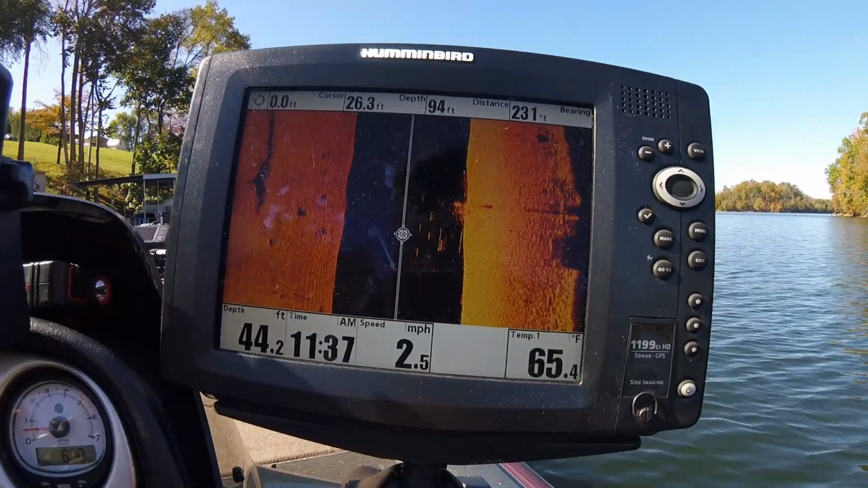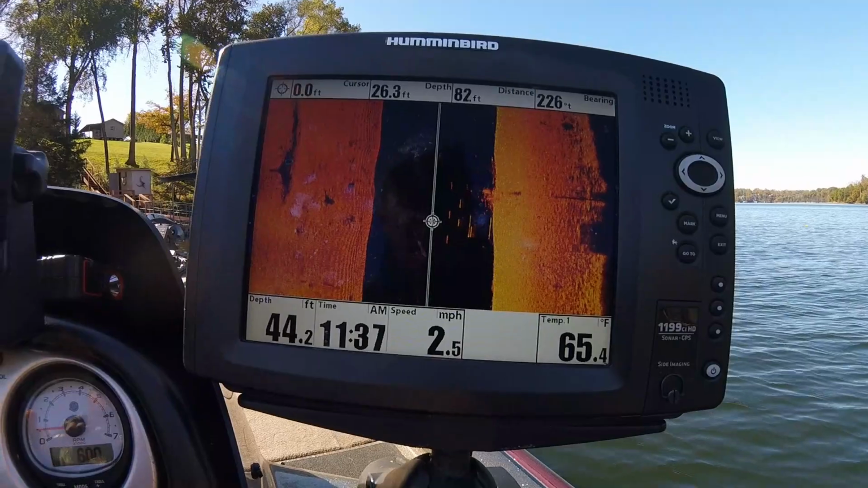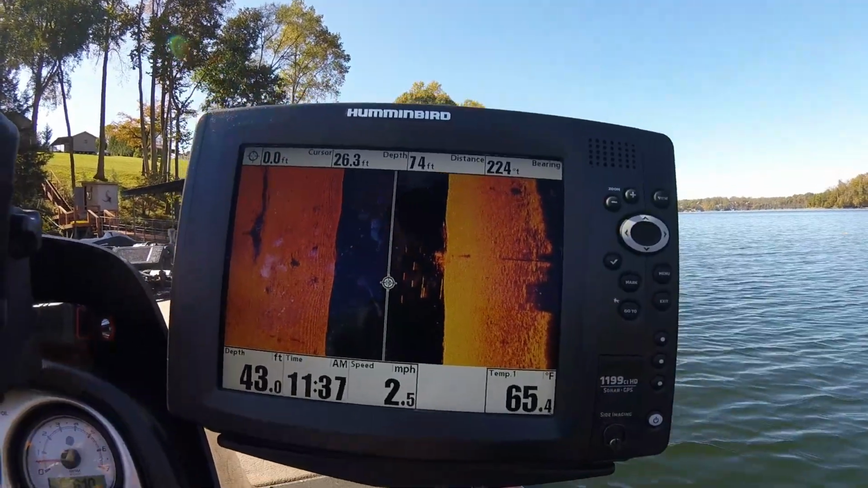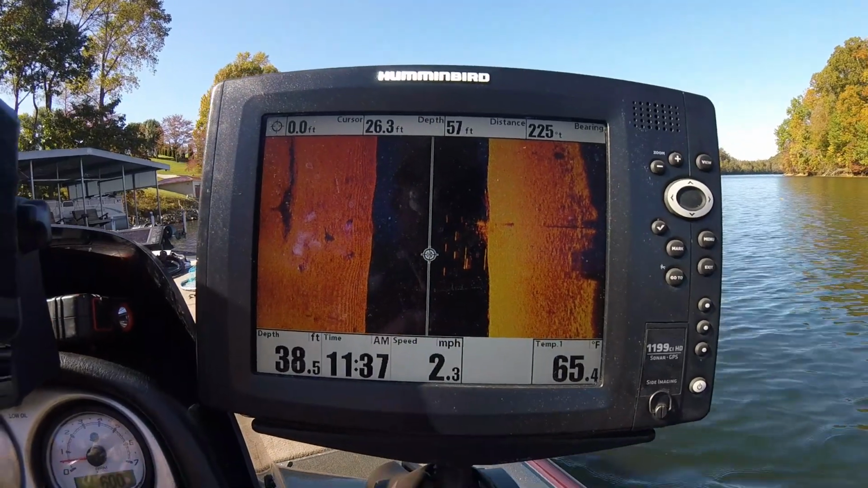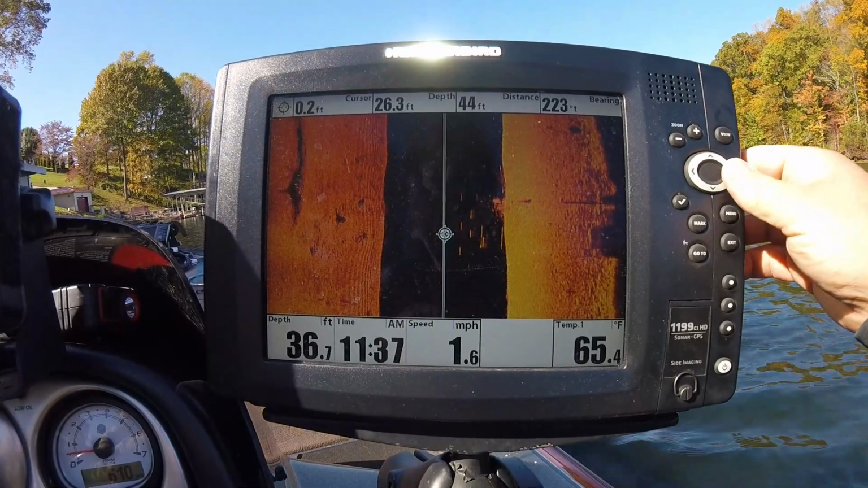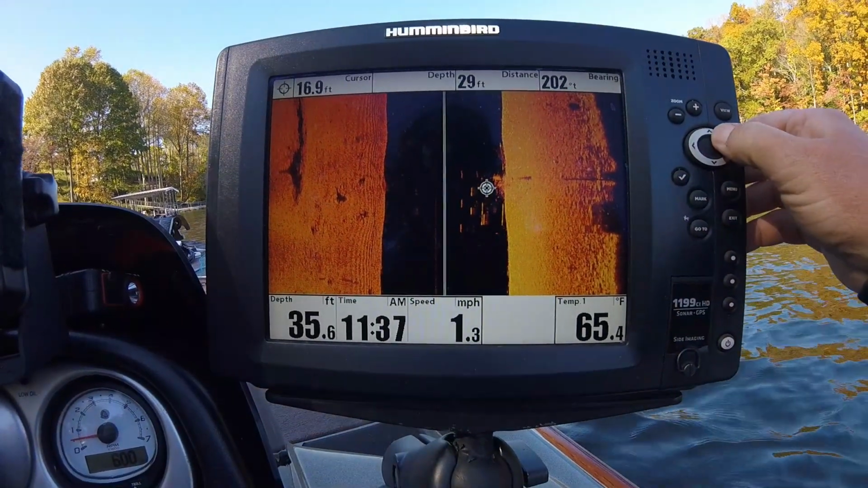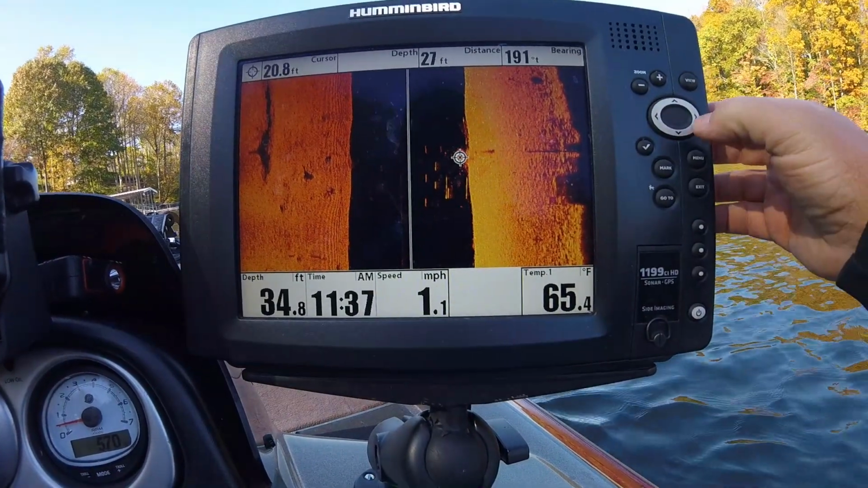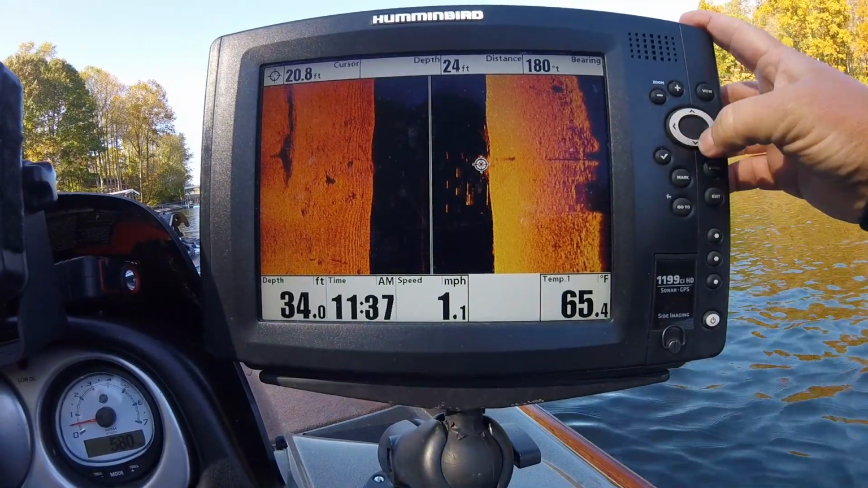When we went by it and saw that, I had a feeling we would probably get a few bites on it. A lot of times you won't catch everything out of it. But as you can see there, I hope that's showing up well on the screen. I'm going to move over and zoom in on it. Of course, this is my side imaging.